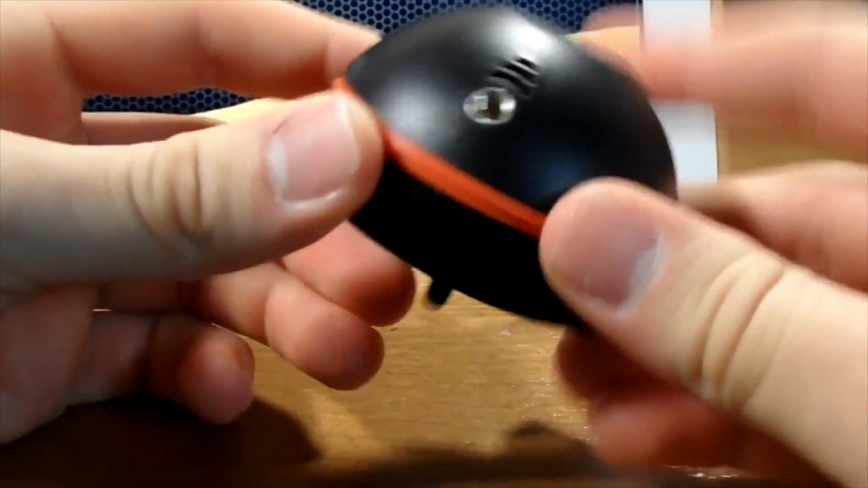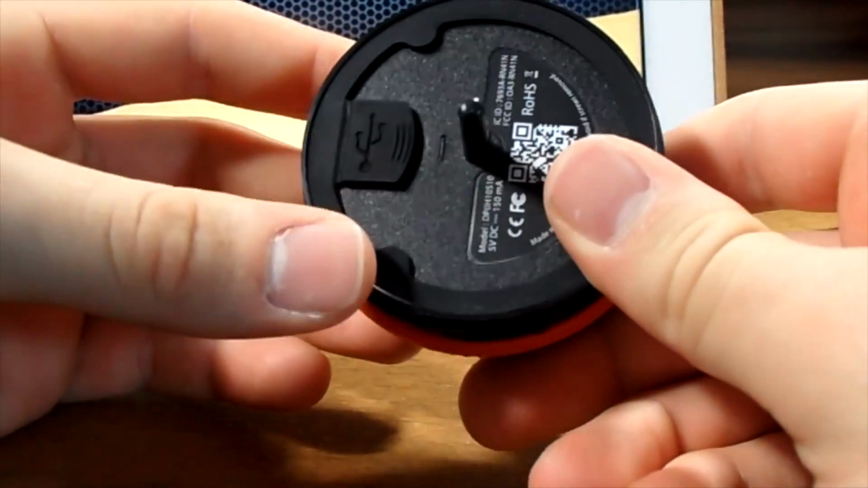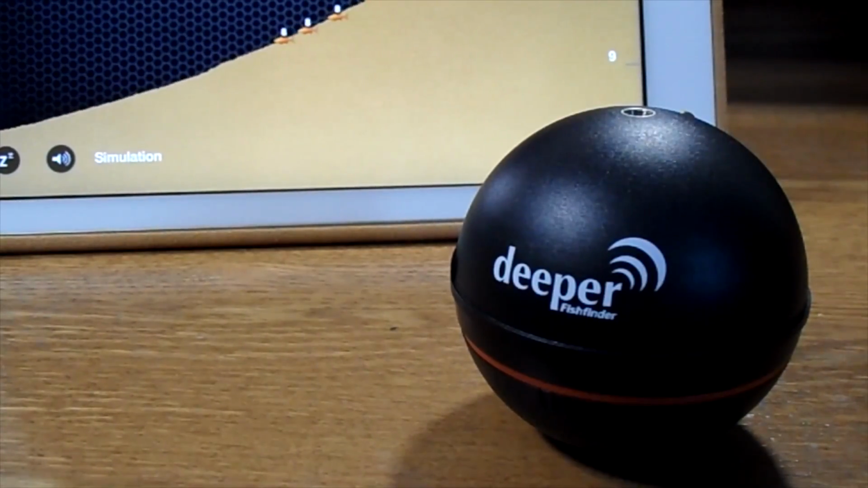As you can see, there are no buttons on it, like I said before, and all there is is the charging cord, and that's just a micro USB, so it does come with a charging cord. It also comes with a bunch of other stuff, but we won't really get into that. So that's really all there is to know about the actual fish finder.